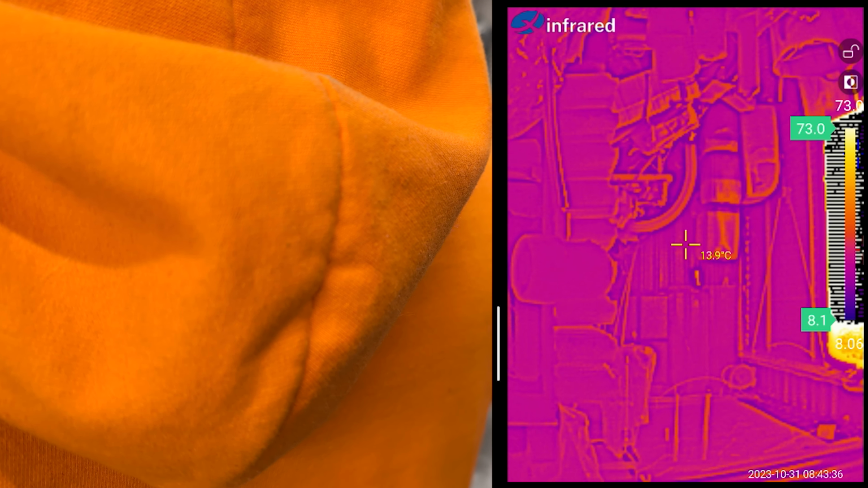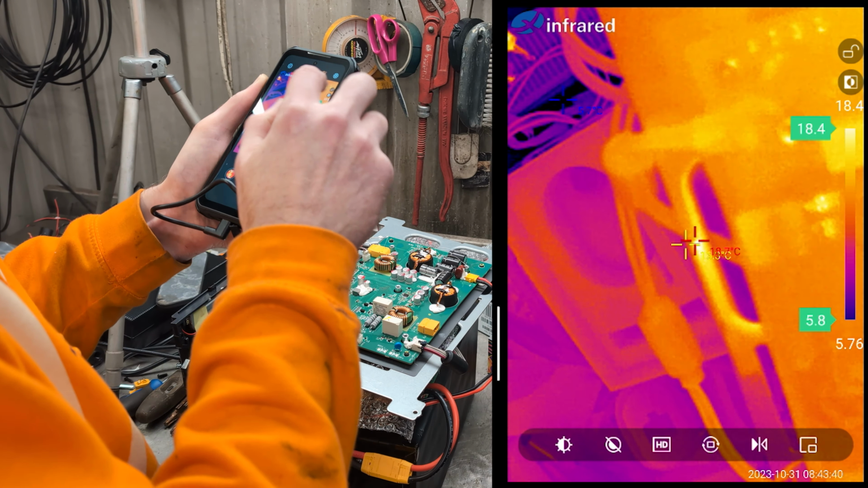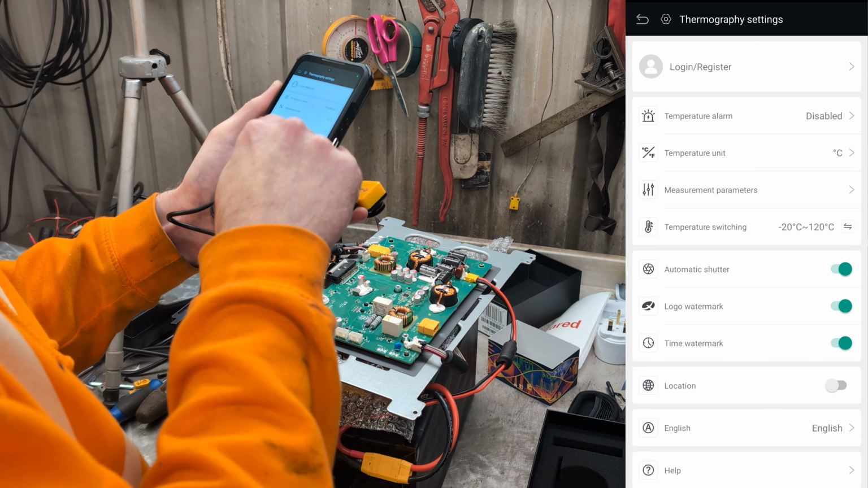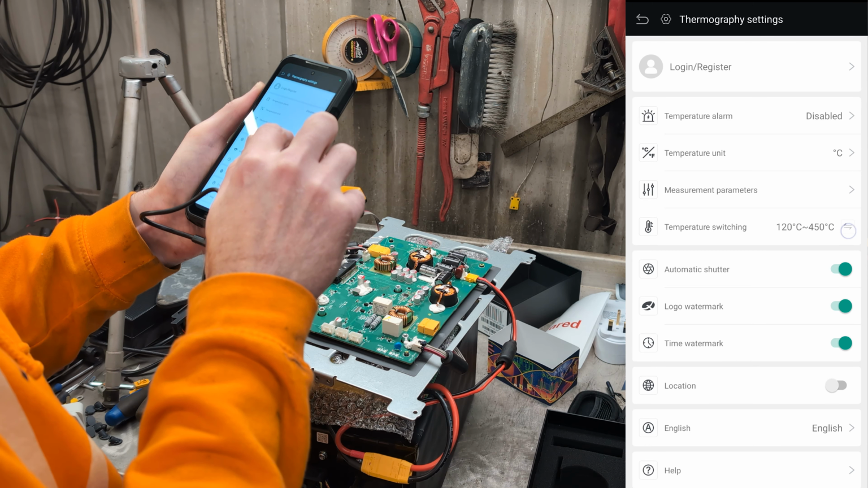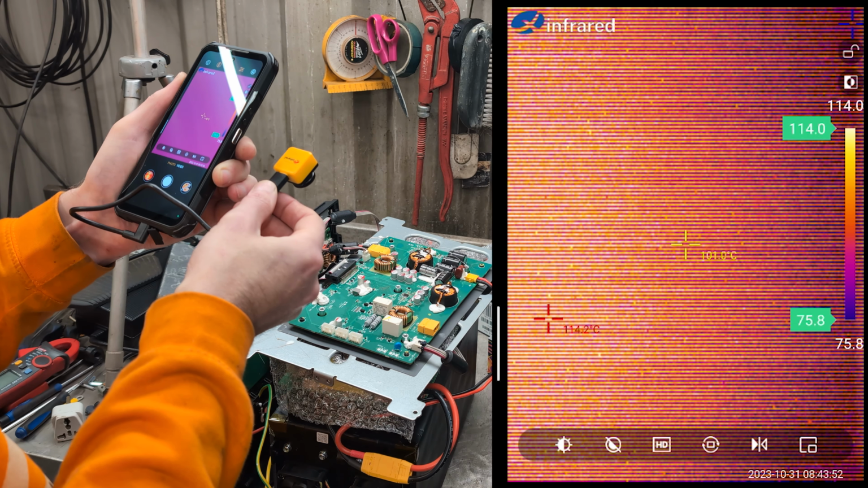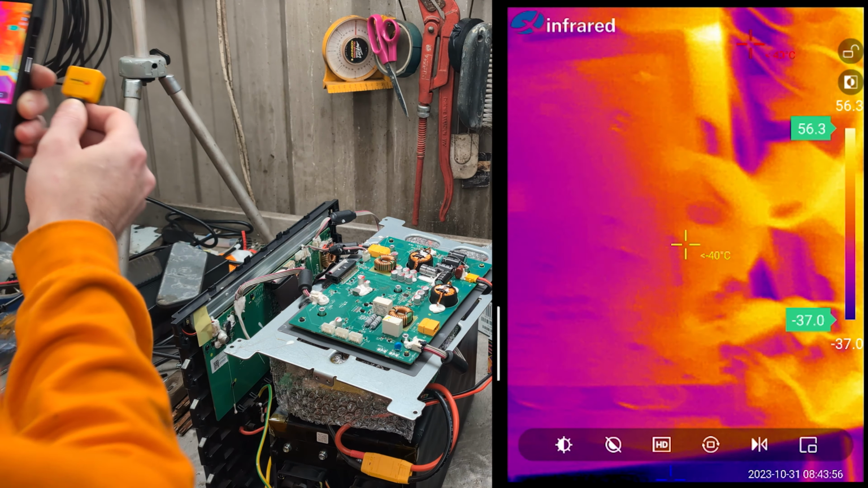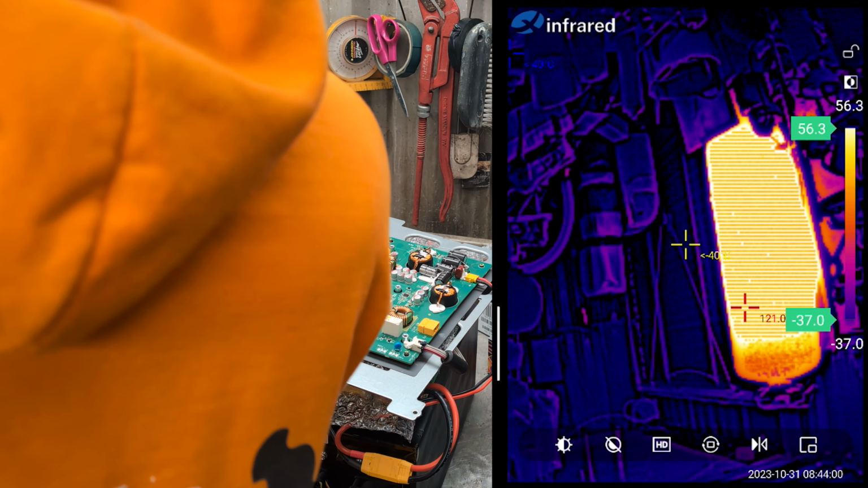Yeah, that thing over there that's completely out of range. What is it? Oh, okay. Oh no, it does have a... Wait. I have switched the temperature. Right, let's try if it does high temperature now. Okay, going to high temperature. It's still hotter than it understands.